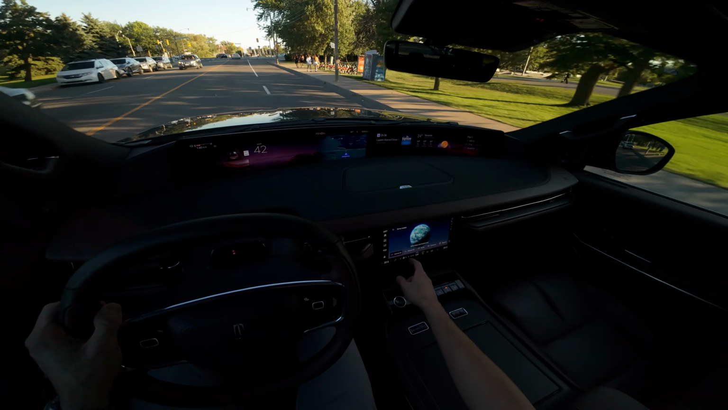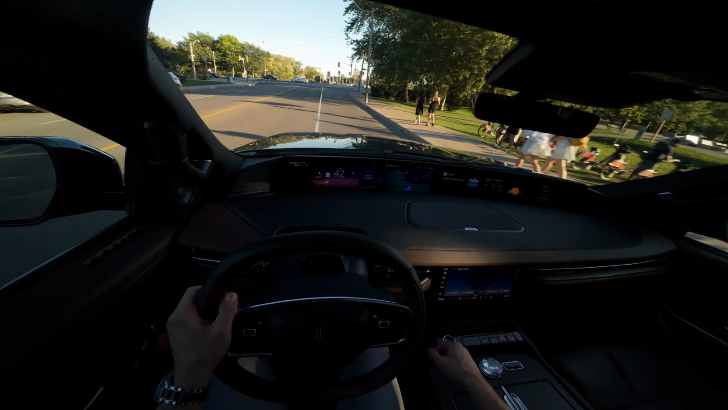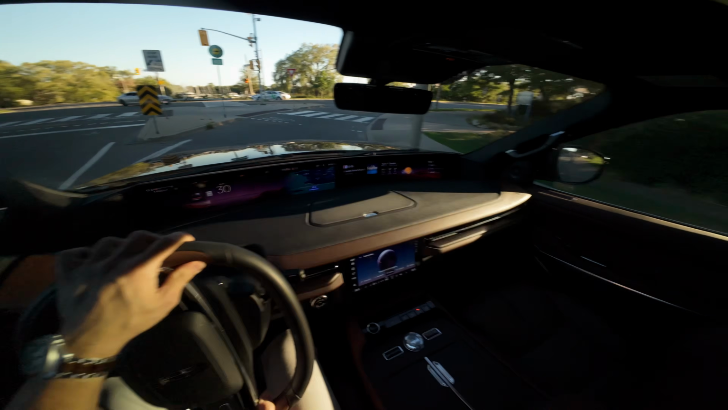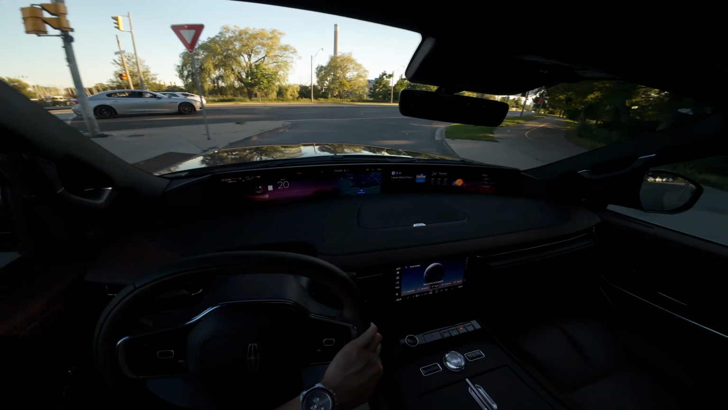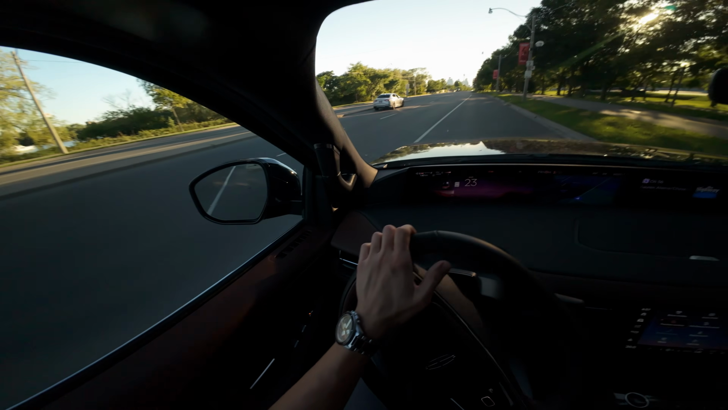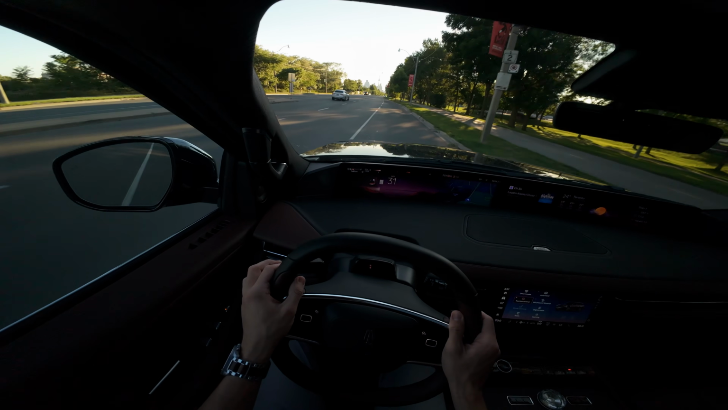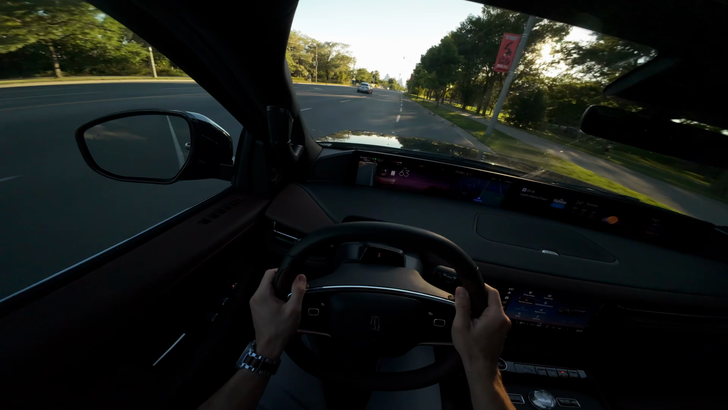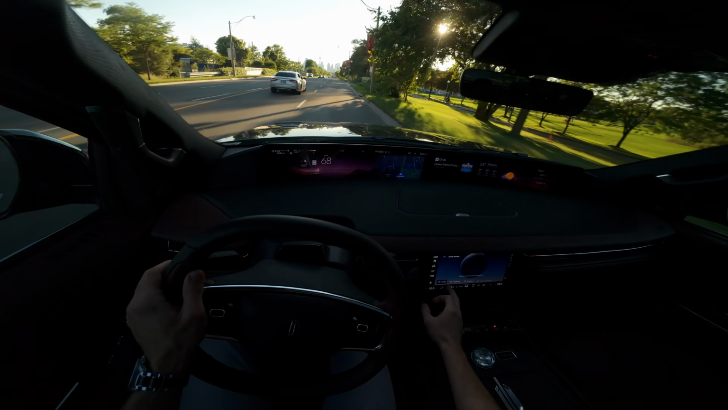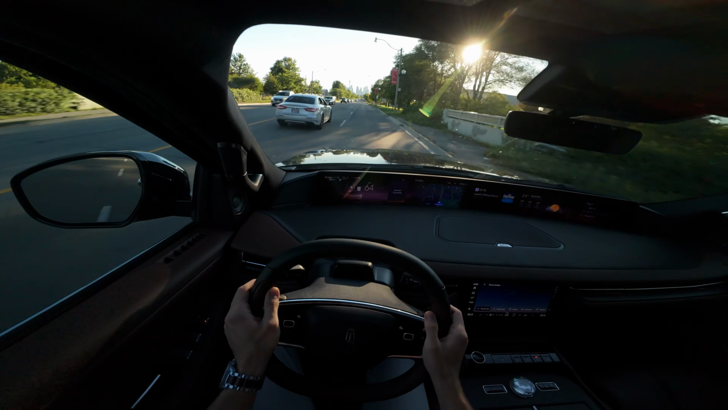And while we're here, why not do a little bit of an acceleration run? We go into Excite. I'm just gonna see how quickly this car accelerates. Let's give that Maserati some room, so I don't wanna annoy them. And as you can see, it's got plenty of power. So back into Tour mode we go.